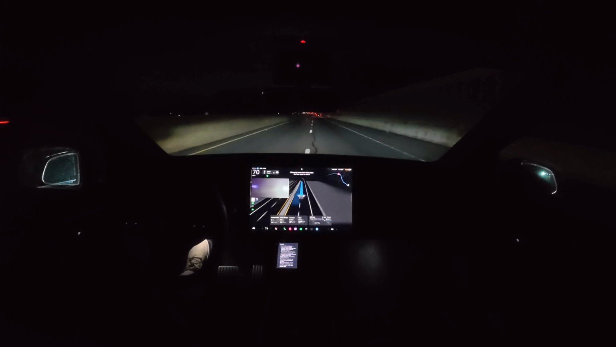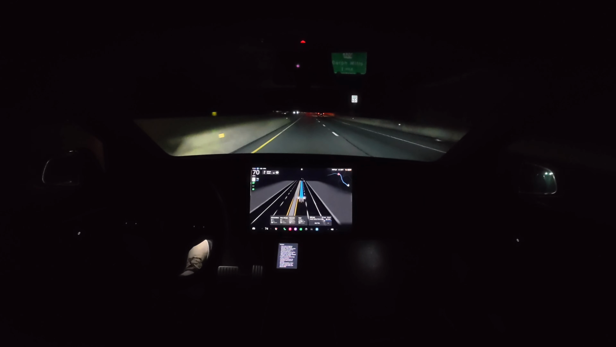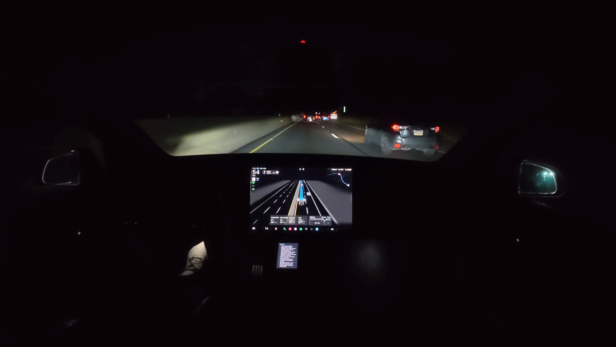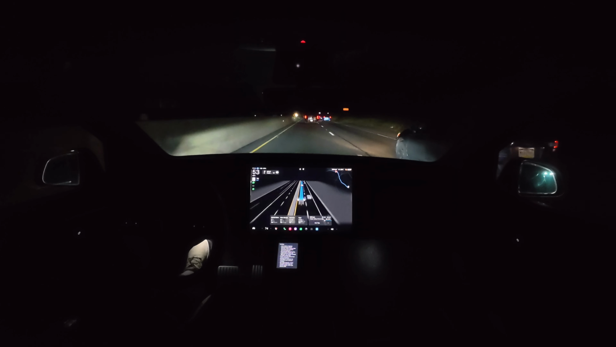Now, personally, I don't like this merge. We are going to have to exit in a mile here, and the car is getting over into the left-hand lane. I understand that it wants to try and go fast and get around some of these vehicles, but at the same time, it should notice that we're getting off on a right-hand exit in now 0.8 miles and probably should have just stayed over to the right. Now it's going to have to try to maybe squeeze in front of this car on the right-hand side here or drop back and get behind it. So just a little bit of an annoying move.